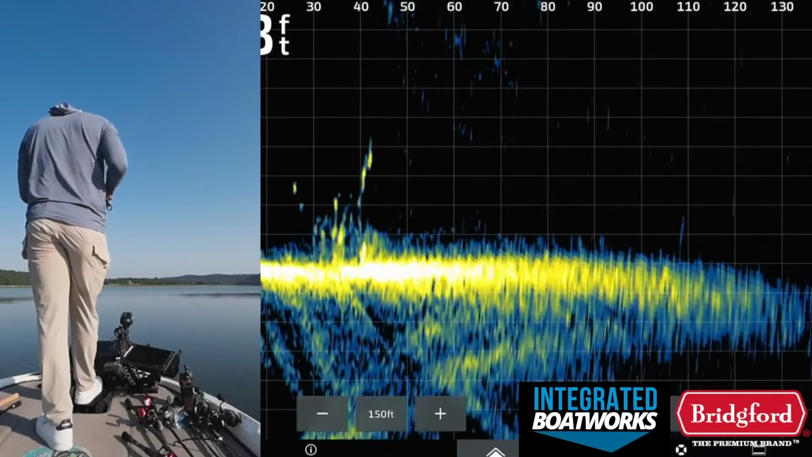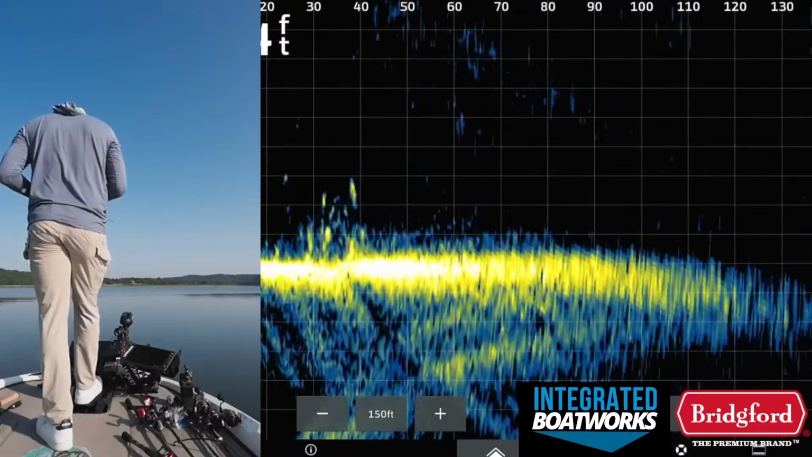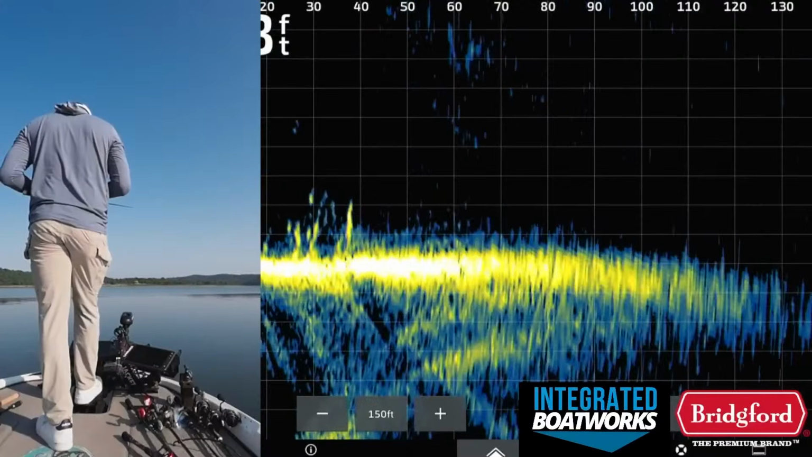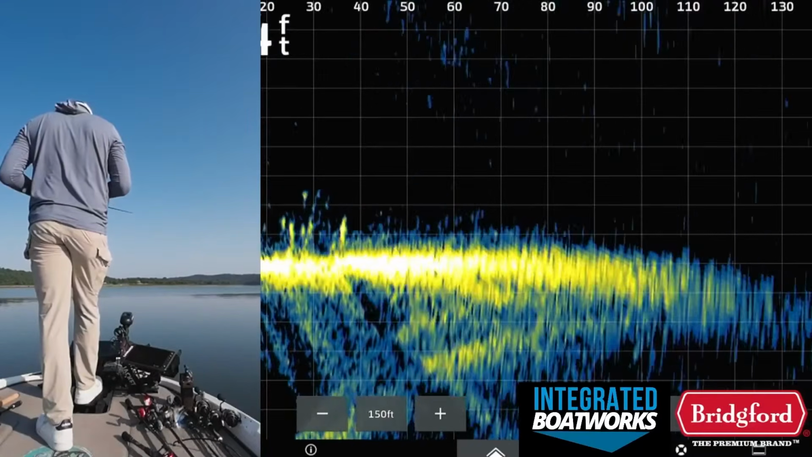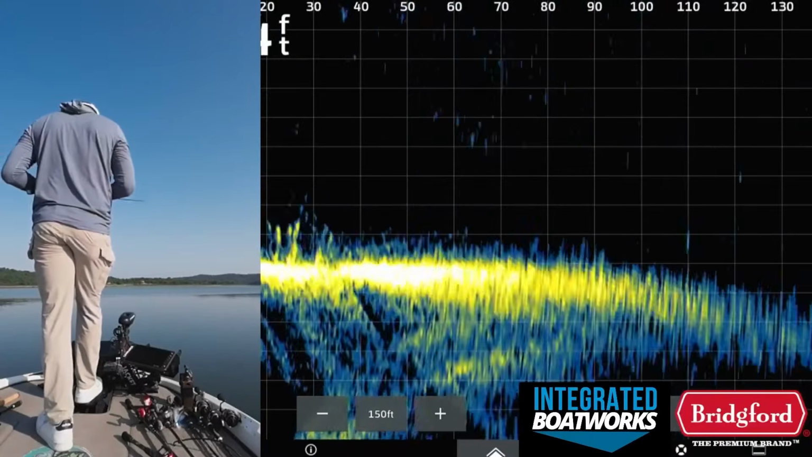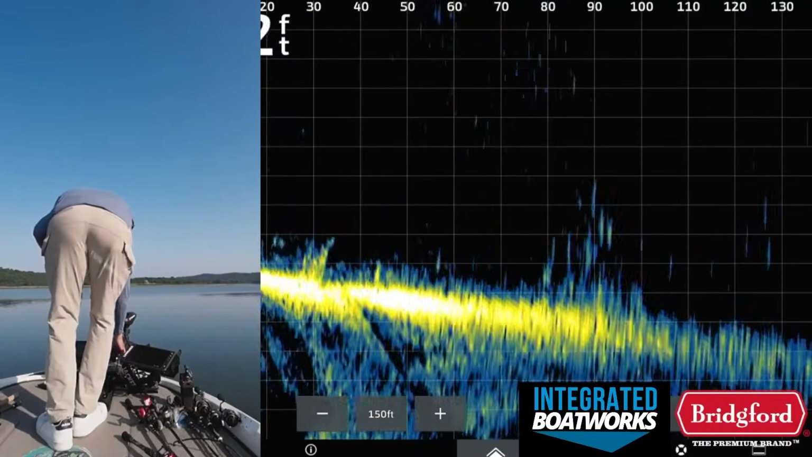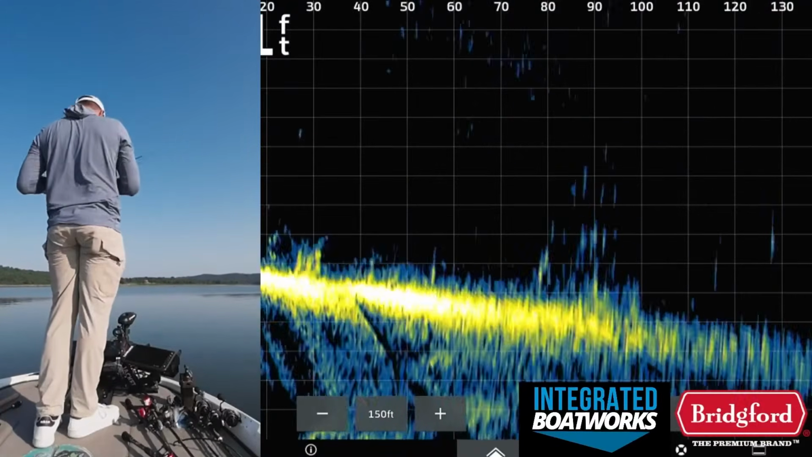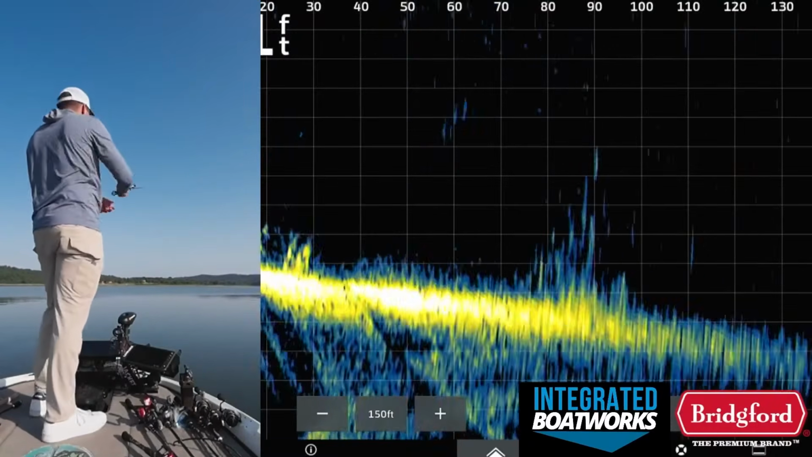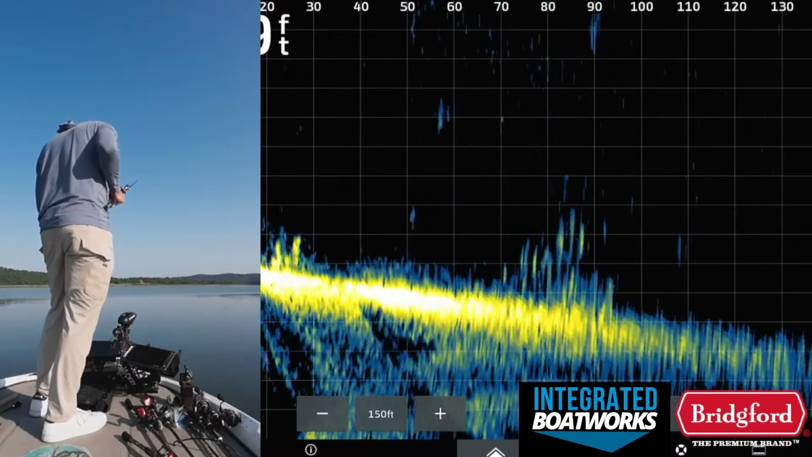40 foot. It looks like a gar. Swimming down to the brush pile. It's either a gar or like a 5-pounder. That's a nice brush pile. Jig's going right down to it.